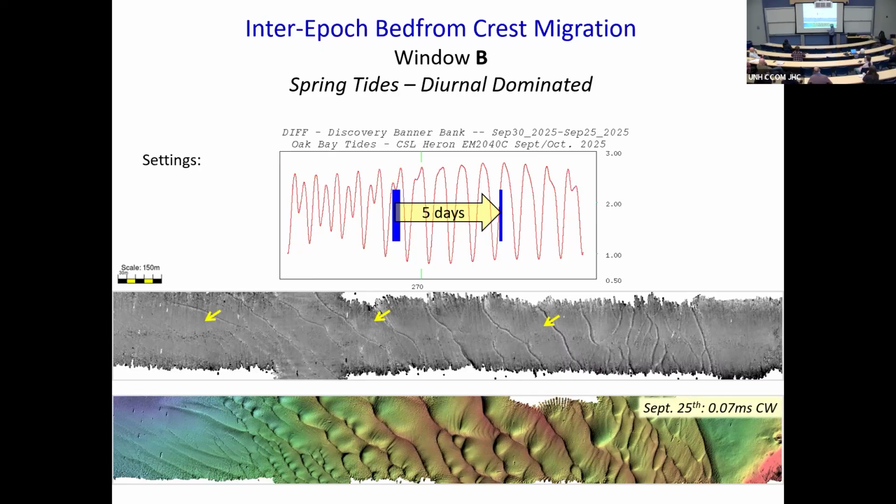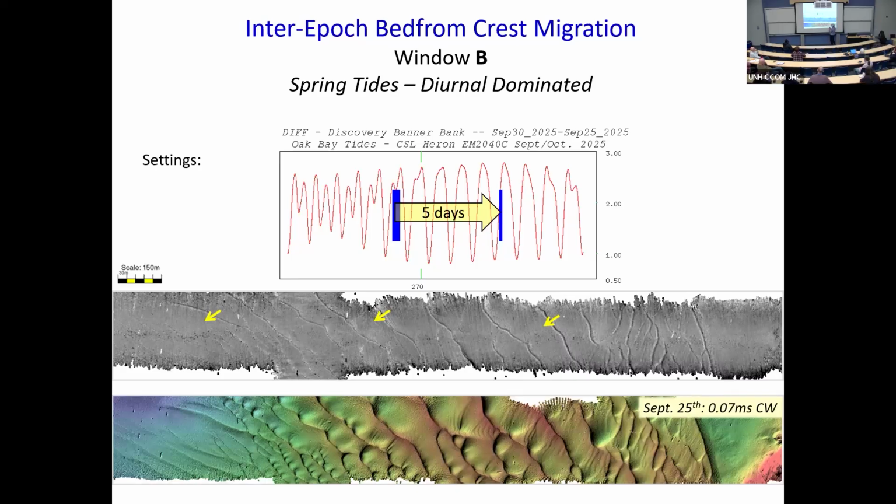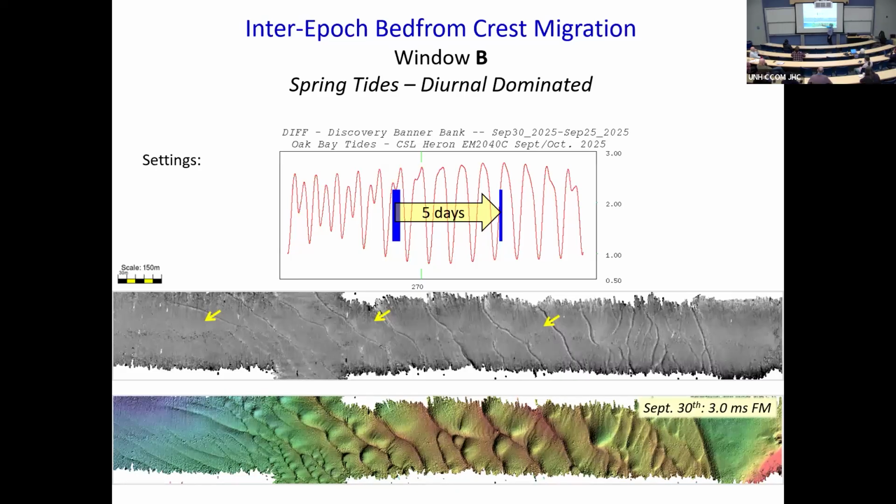We can compare the two surveys. I am worried that the second survey is lower resolution, that's a lower bandwidth, but you can actually still see them. And so if I go backwards, forwards, I think you agree, it's not a resolution issue, they really aren't moving. So it's kind of interesting that the secondary bed forms don't tend to flip so much. They're actually going in the same direction.